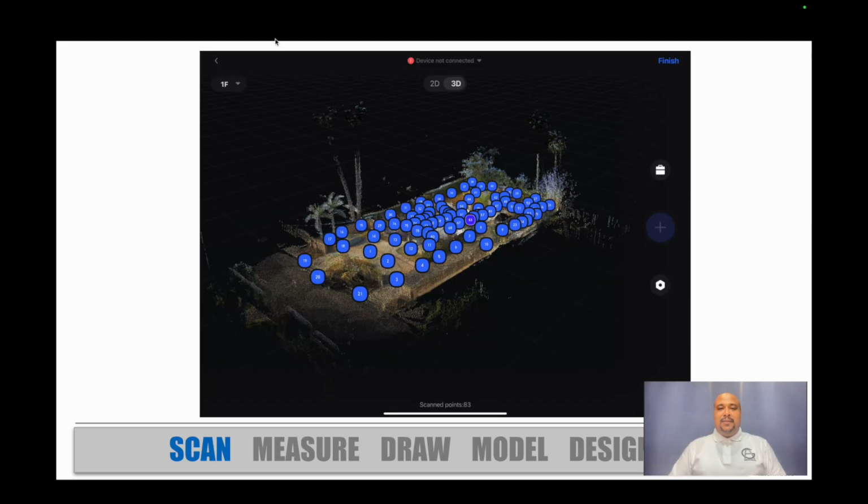This is the interface on my iPad. Back in the days they used to have a 2D and 3D button. I believe this has since been removed because you can just spin around in 3D in this software. But every single one of those blue circles represents a scan. This particular project was 83 scans, and each point has to connect to another point. You cannot just have two points way far away from each other. In some cases they're really clustered together. But when I was all said and done, this is what the project looks like.